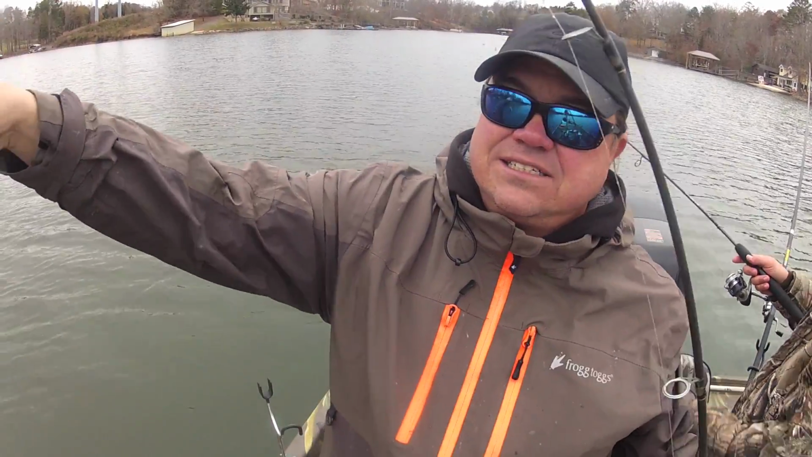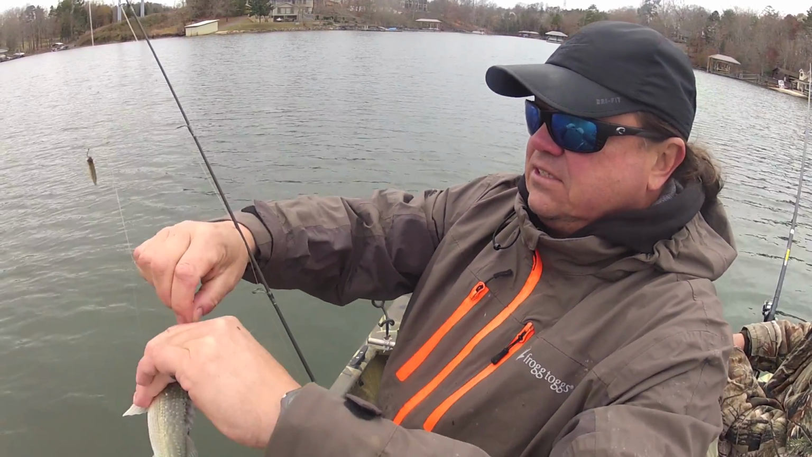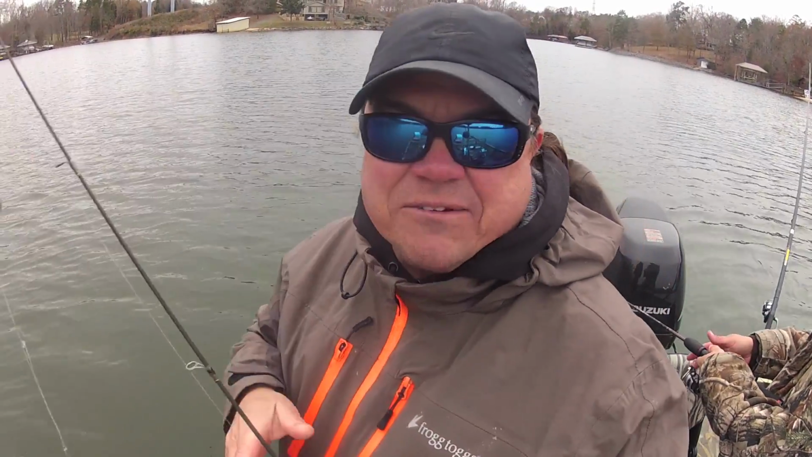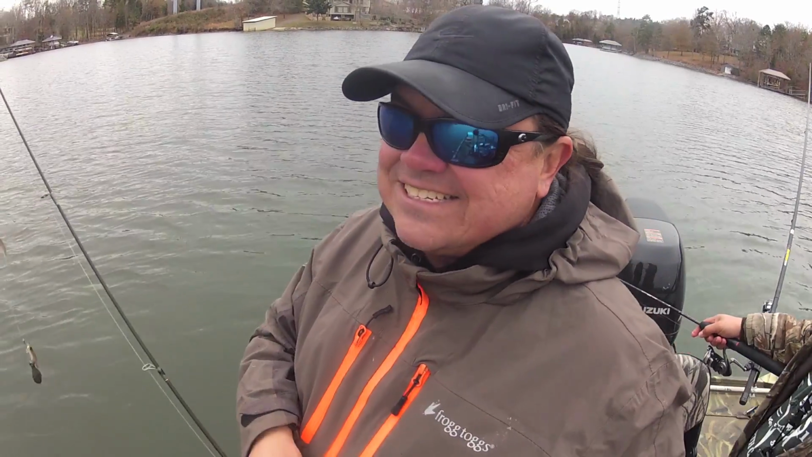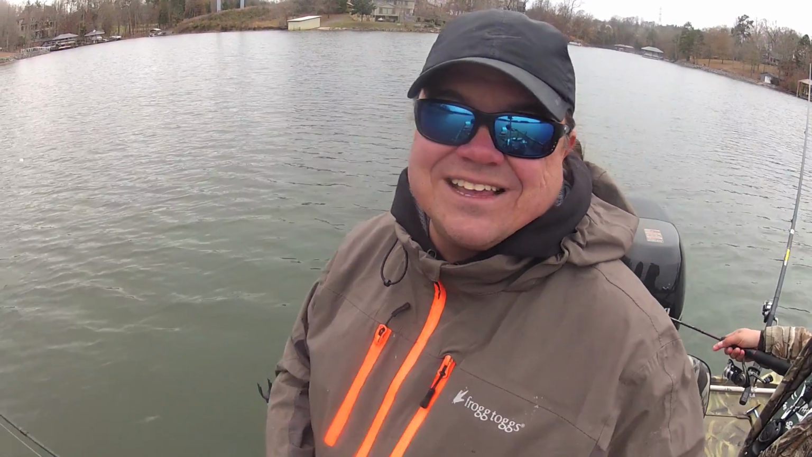There he is. Another one. Perch number 97, however many we got. I say that jokingly. A few years ago, a buddy of mine, Mac Byram, and I went up on Norman. We had sabiki rigs. It was spring, perch were stacked up, and we had a contest between the two of us. I think we caught 127 of them things.